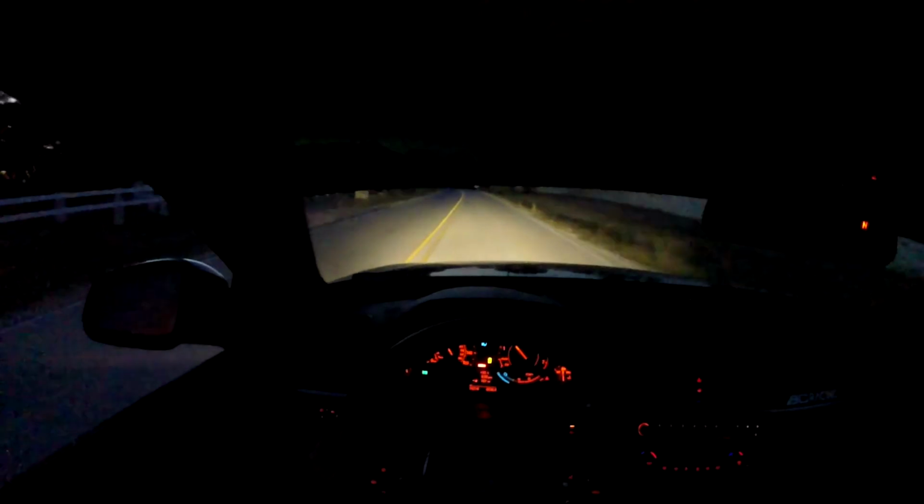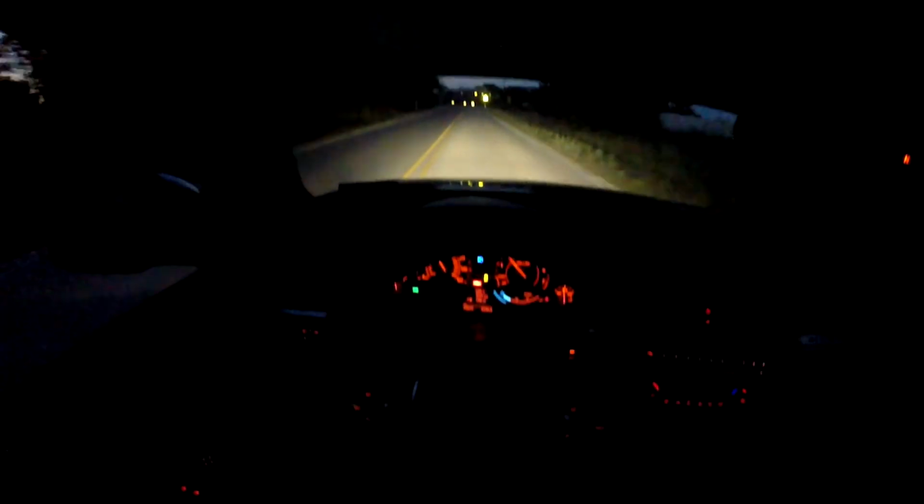It's sketchy at night, so I'm not going to push it as hard as I would during the day, just because I can't really see, and plus there's a possibility, I'm not saying it will happen, but there is a possibility that deer could cross tracks with me, so I'm going to try to minimize that factor. I'm going to keep that percentage of a chance as low as possible.